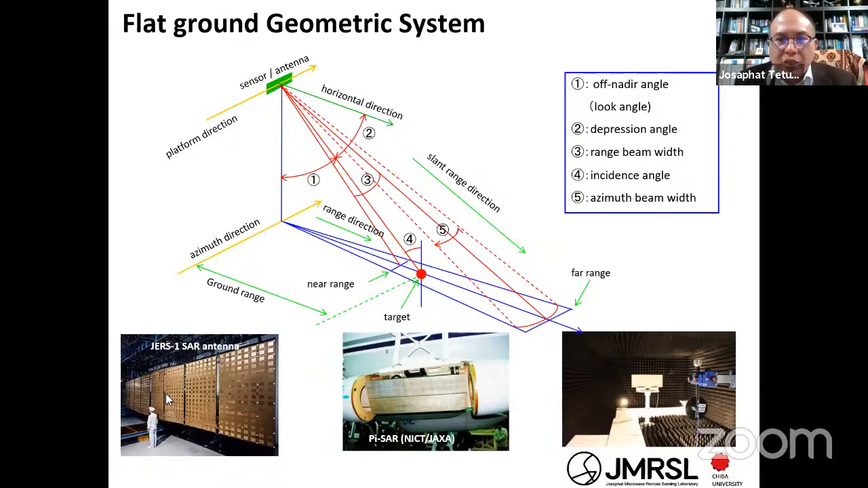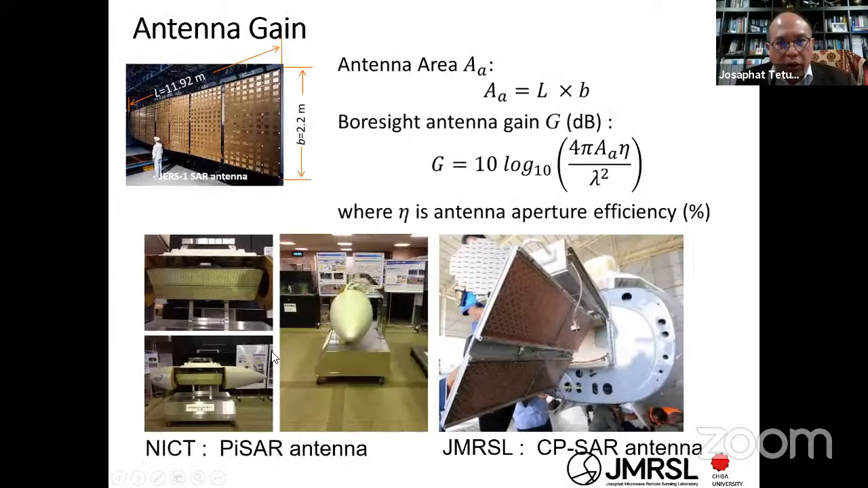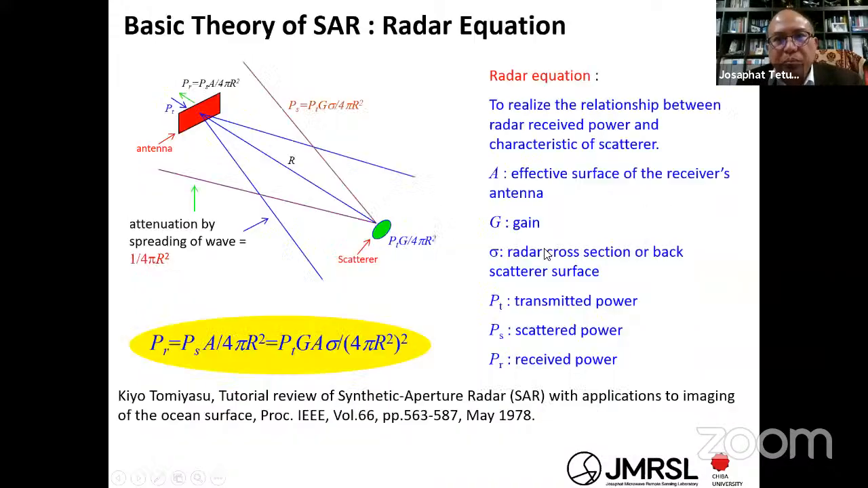Okay, this is some of the antennas. This is the antenna of JERS-1. Please remember the JERS-1 length is around 12 meters and the width is about 2.2 meters. And then it is the antenna from the PolSAR, and this is the antenna of my CPSAR, circularly polarized synthetic aperture radar.